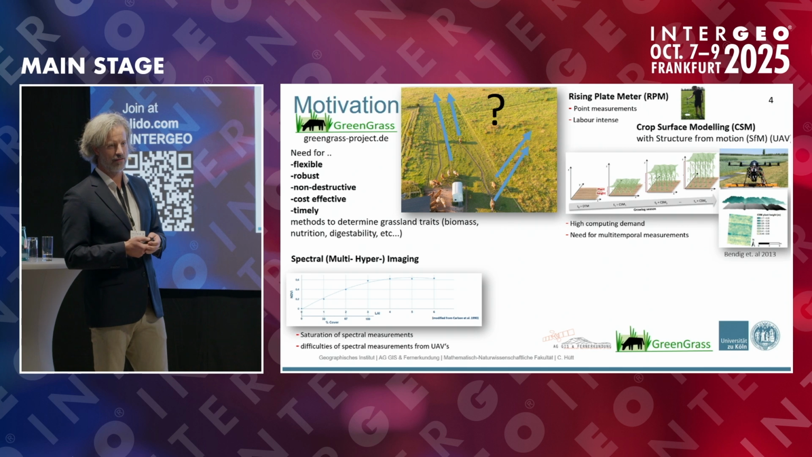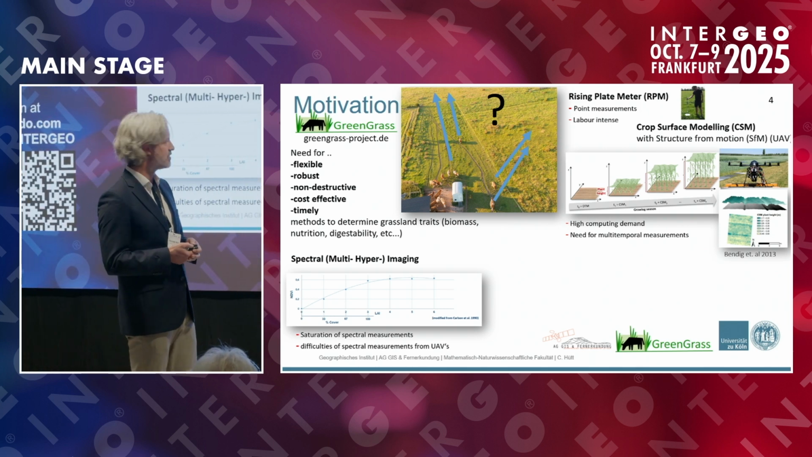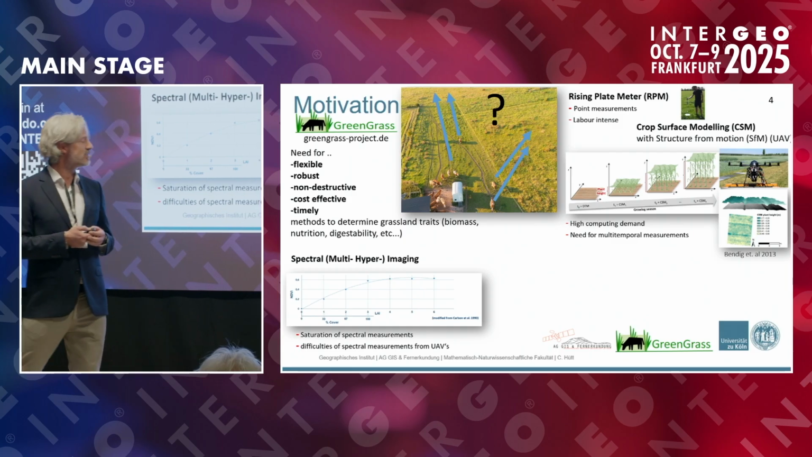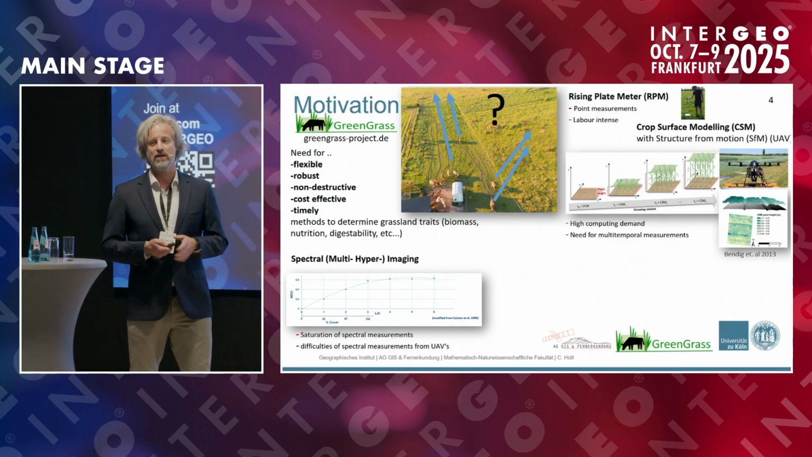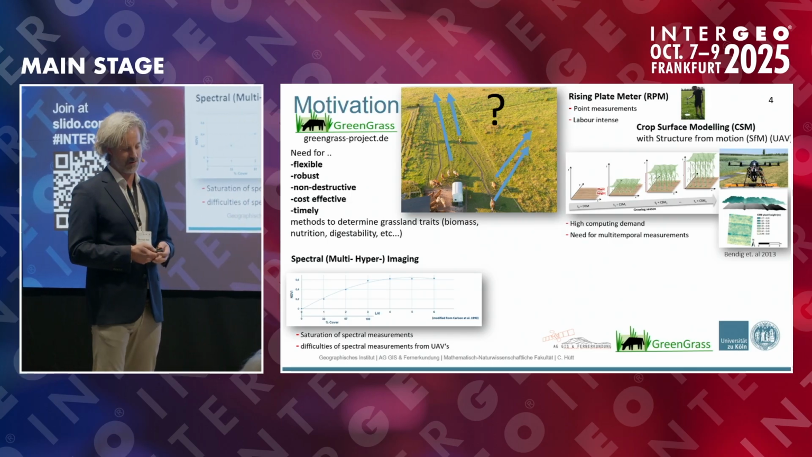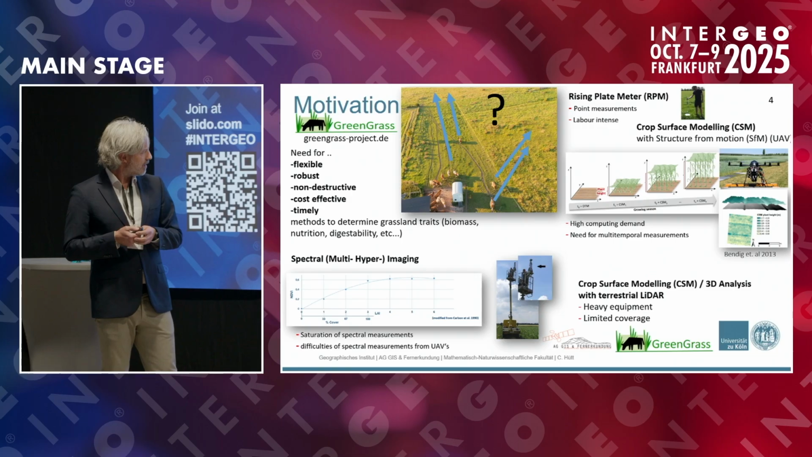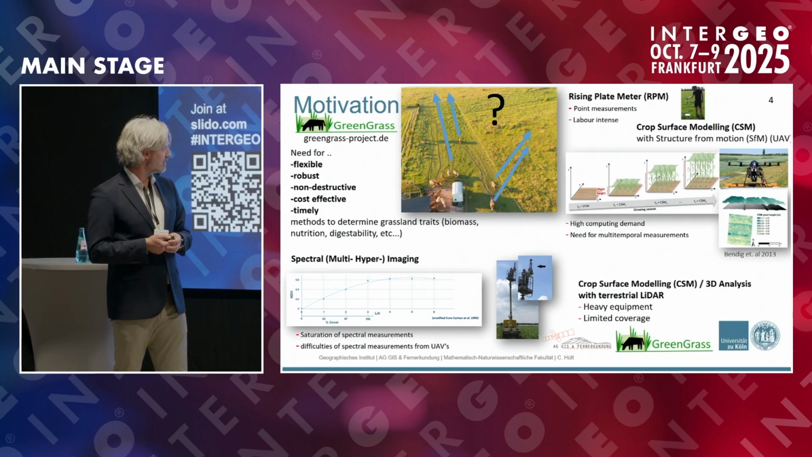In 2013 we used structure from motion to do this. The disadvantages are high computational demands and the need for multi-temporal measurements. You have to be there at the ground level, and in the grazing paddock, there is no ground level because it's always regrowing. We also investigated terrestrial laser scanning back in 2015.